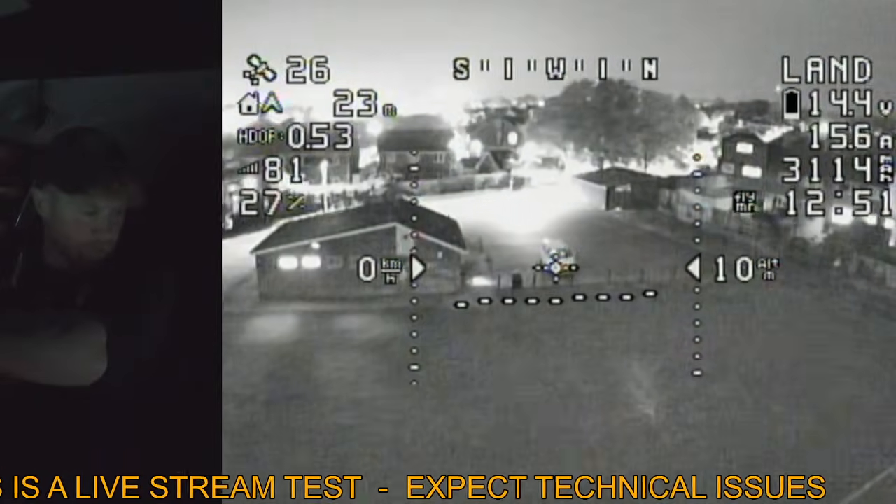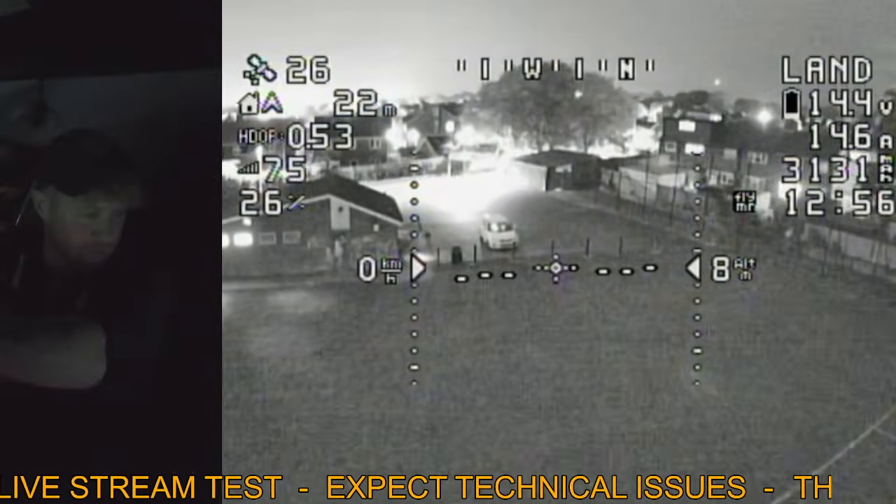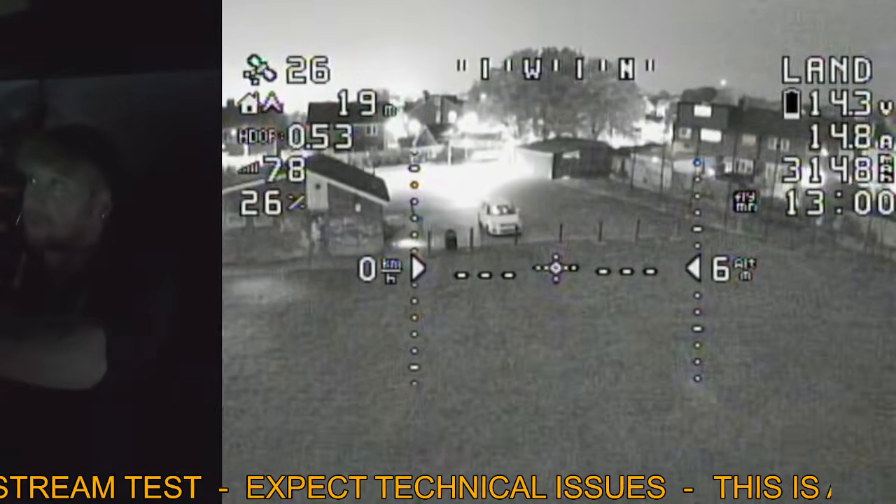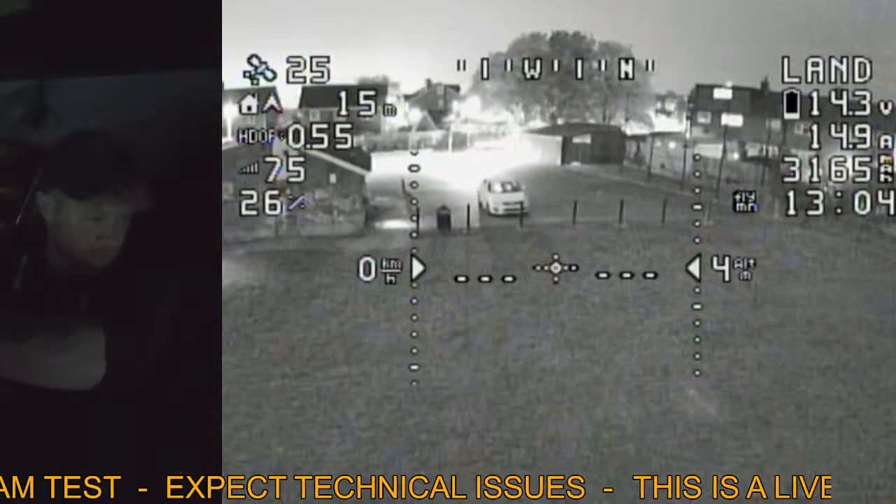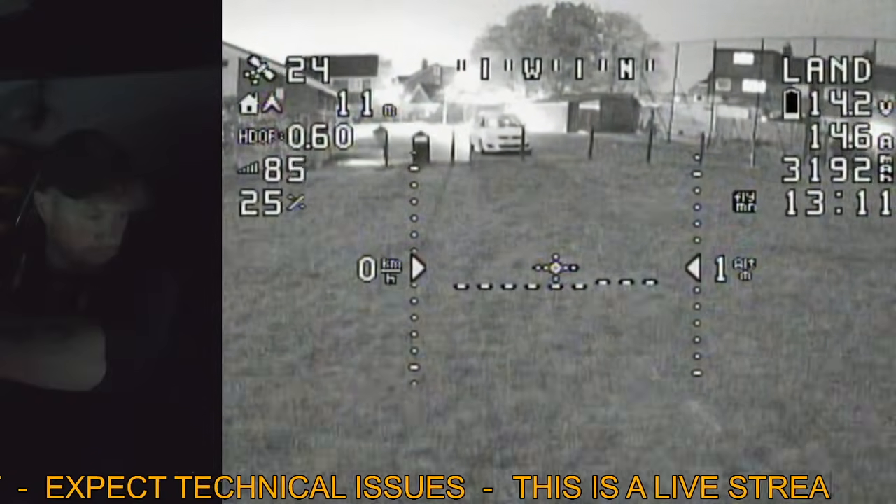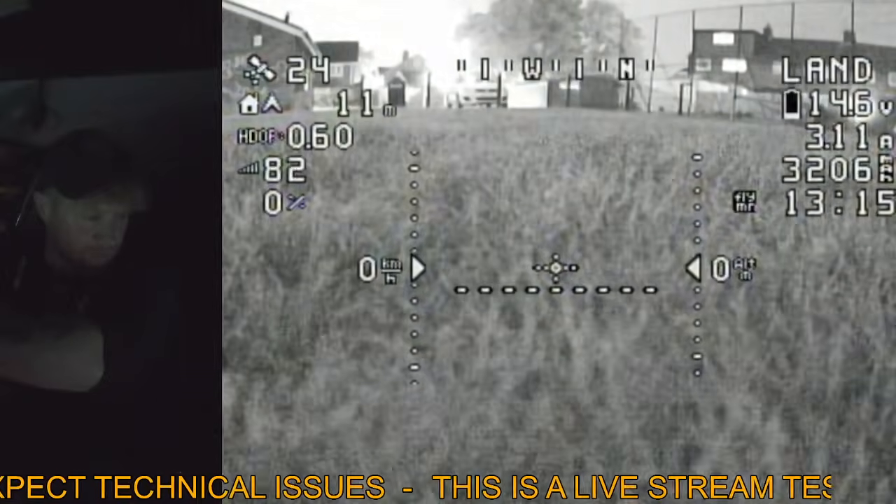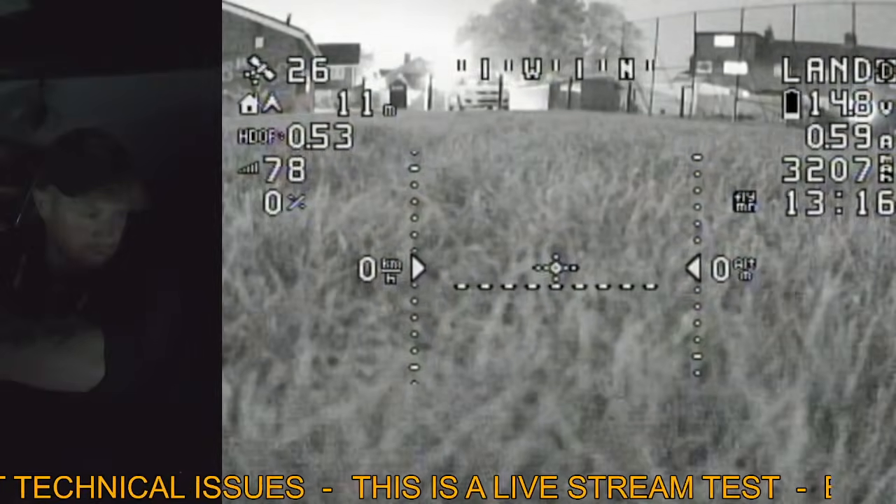Oh, we're landing. I didn't realise the battery's going flat. This is programmed so that when the battery gets to a certain point, the drone will automatically land itself. It probably did flag a message on the screen warning me, but I didn't notice because I was too busy playing around with the thermal camera. But yeah, okay, we're landing. Like I said, flights on this aren't particularly long. Annoyingly, I need to get a much bigger battery. All right, we landed and disarm.